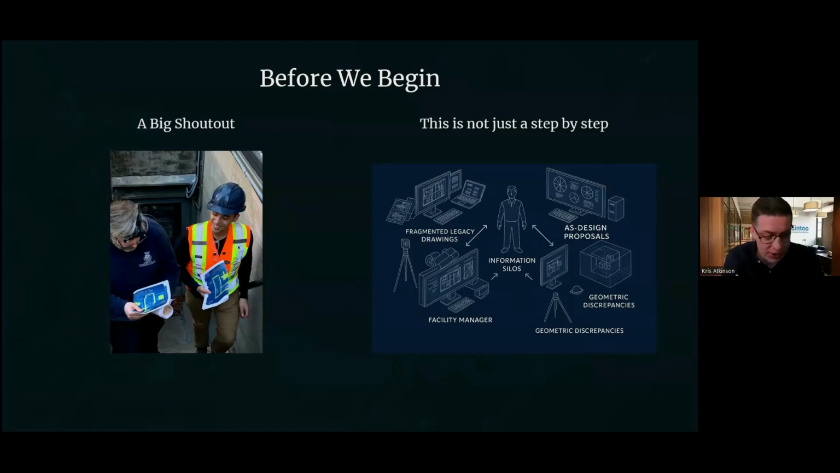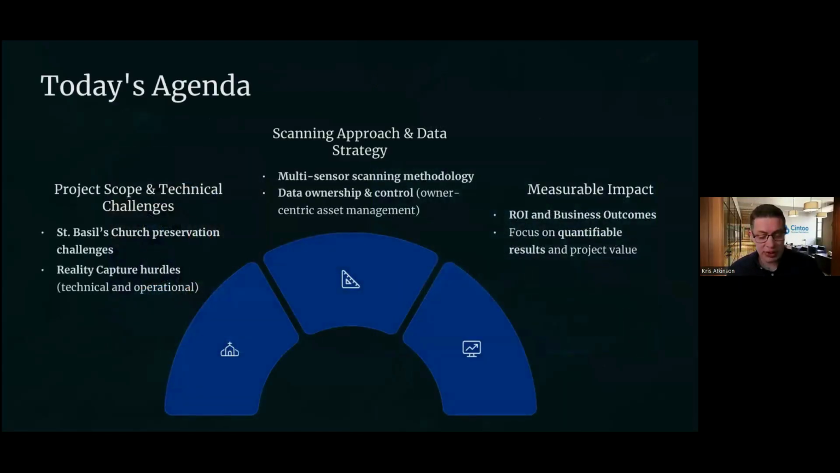Thanks, Sebastian. I appreciate that. Let's quickly run through today's agenda and the things we've got planned for the next hour. We're going to start by looking at the project scope and the unique challenges involved in preserving something like St. Basil's Church. Apologies if I'm pronouncing that wrong, Peter. It's my English accent. We'll be focusing on the architectural and historical considerations that have guided the preservation efforts of the team here.